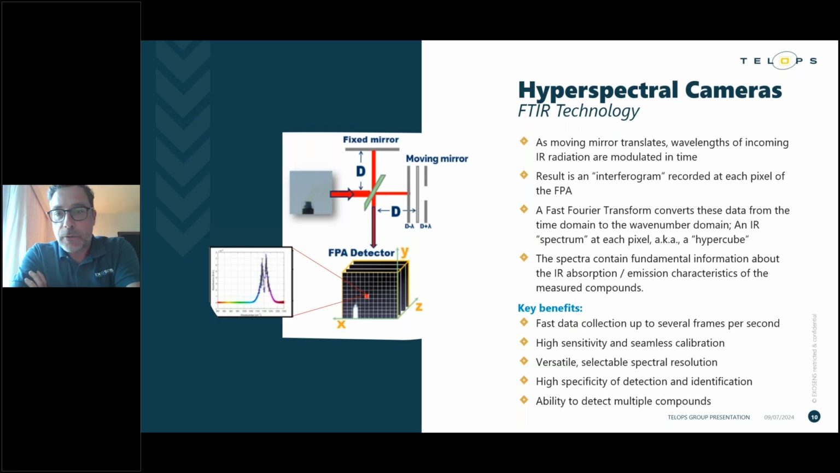And once we have recorded this interferogram, we apply a mathematical function to it, which is called the Fourier transform. And this transforms the interferogram into a spectrum. So the end product of the instrument is a spectrum, but the raw data is called the interferogram. So the interferogram, you can think of it as a series of infrared images, all acquired at different positions of